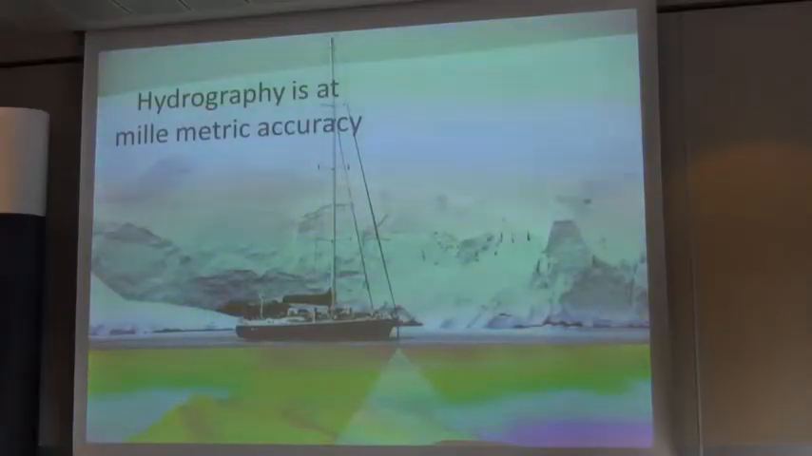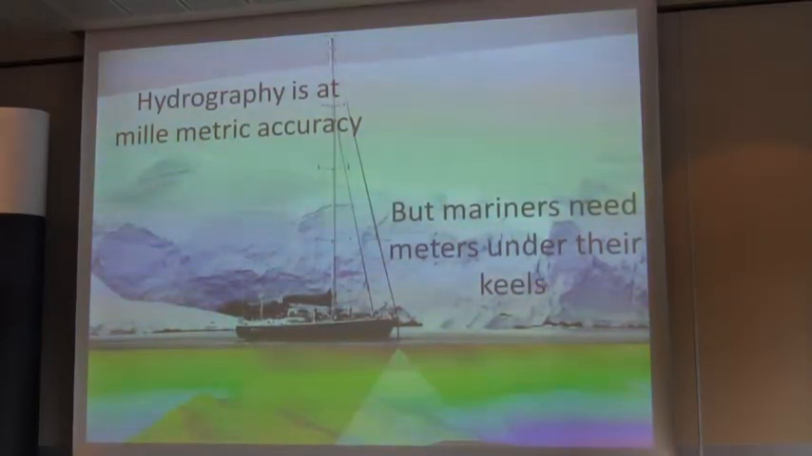But hydrography is at millimetric accuracy. We've heard from the other speakers like yesterday talking about right down to centimetres and everything. It's incredible. But for us as mariners, we just want metres under our keel. It's nothing fancy. We just want metres. We don't want centimetres. We don't want millimetres. And the amount of data that is out there and getting produced, because whilst hydrographic offices and their ships are getting smaller, their budgets are getting cut year after year after year, the private sector is rapidly taking on new technology and doing amazing things. But what's happening to all of your data? It's a shame it doesn't go into chart production.